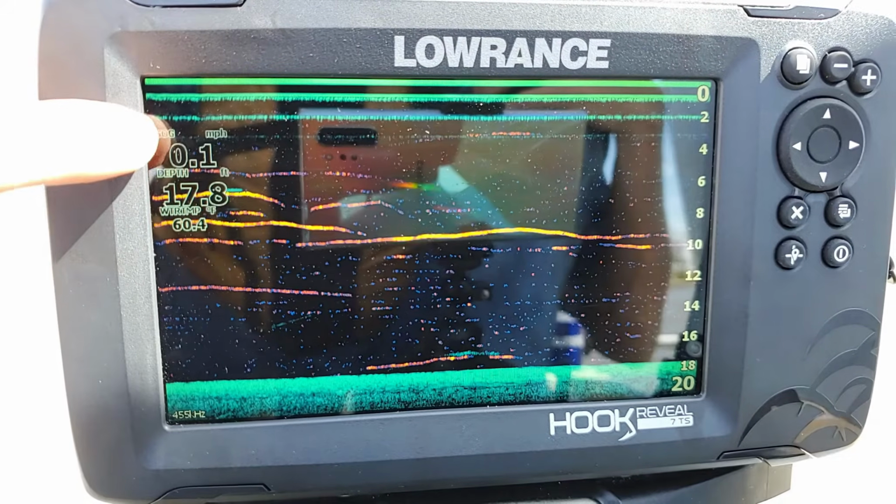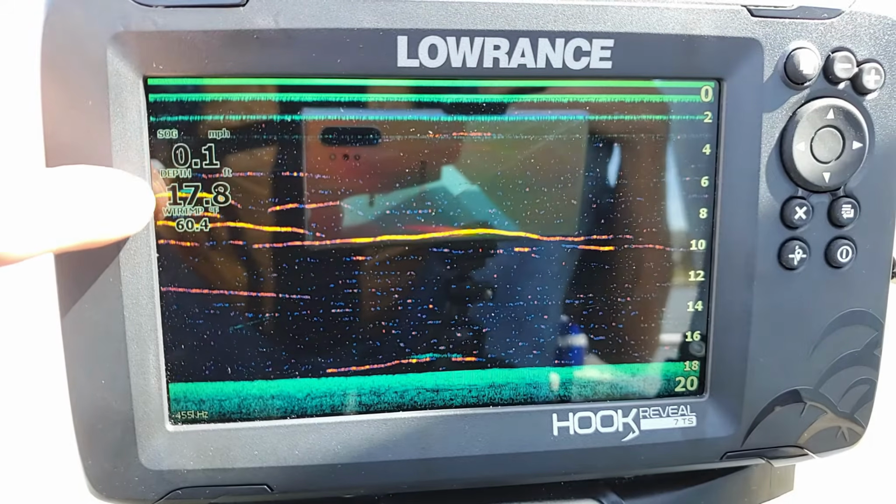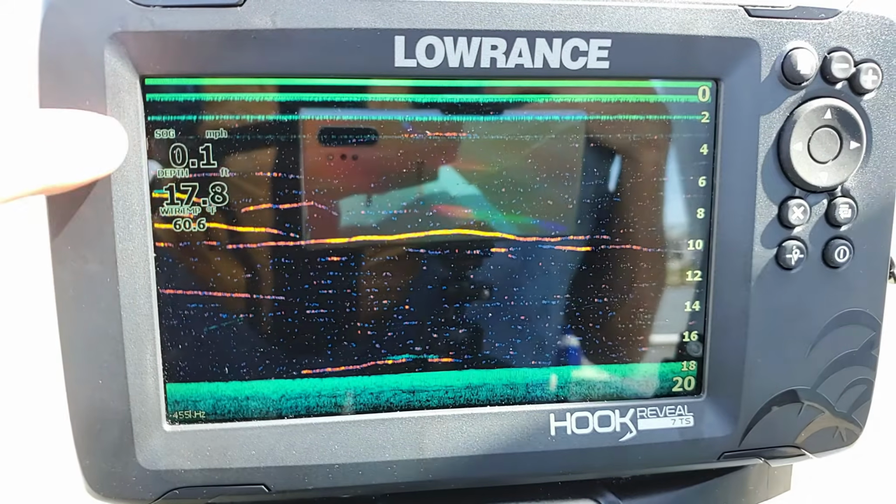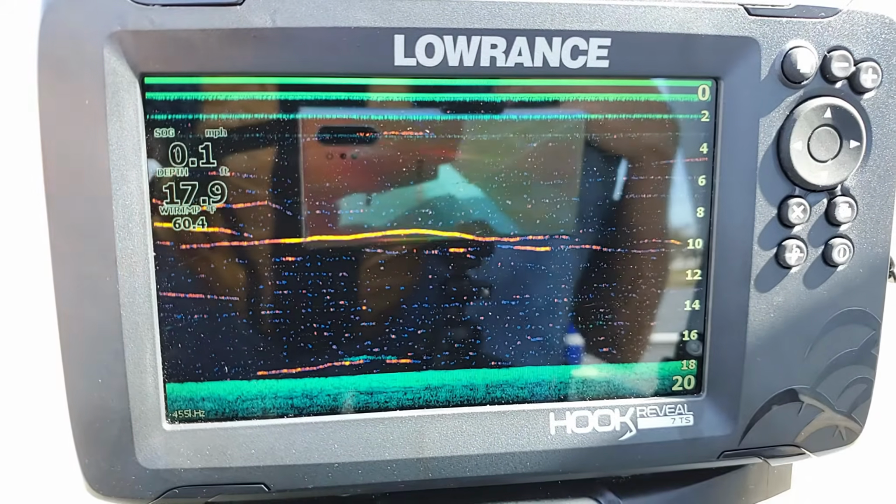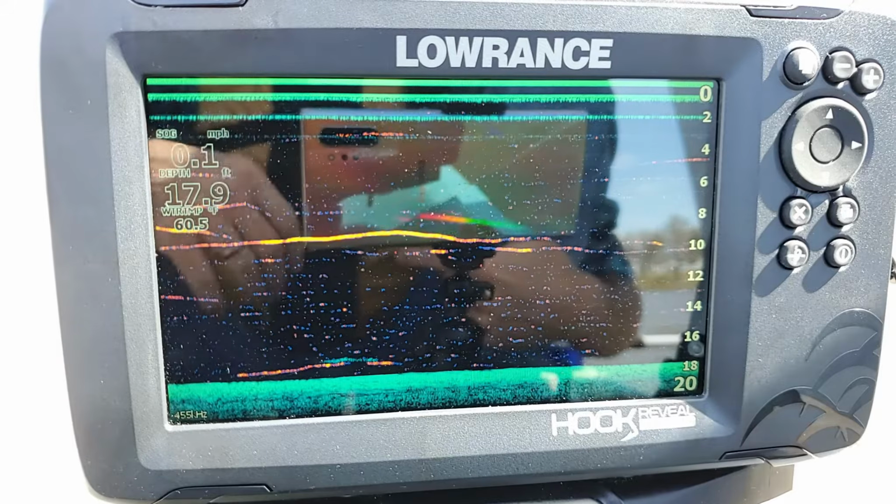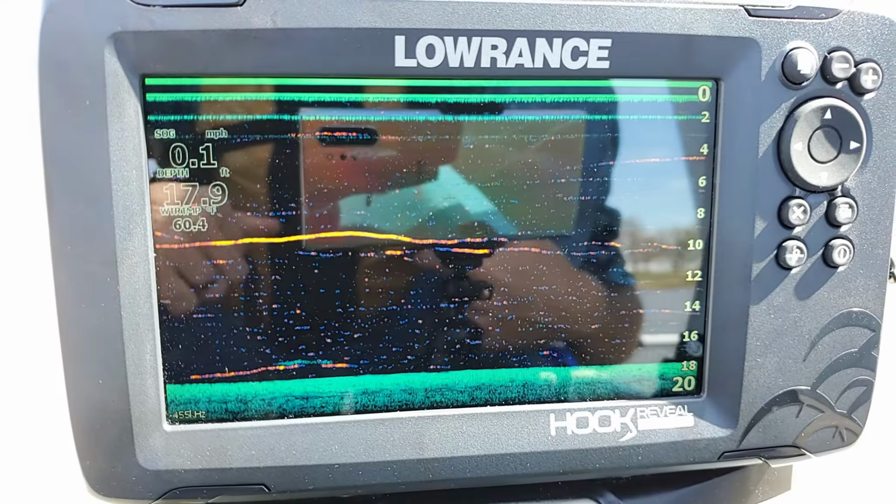First thing is we have our overlays, which are our values right up here in the top left hand corner. Now they are generally going to default to our speed over ground, our depth, and our water temp. Now these can be changed to anything you want. You can adjust the size, you can move them around on the screen. There's a lot that you can actually do with them.